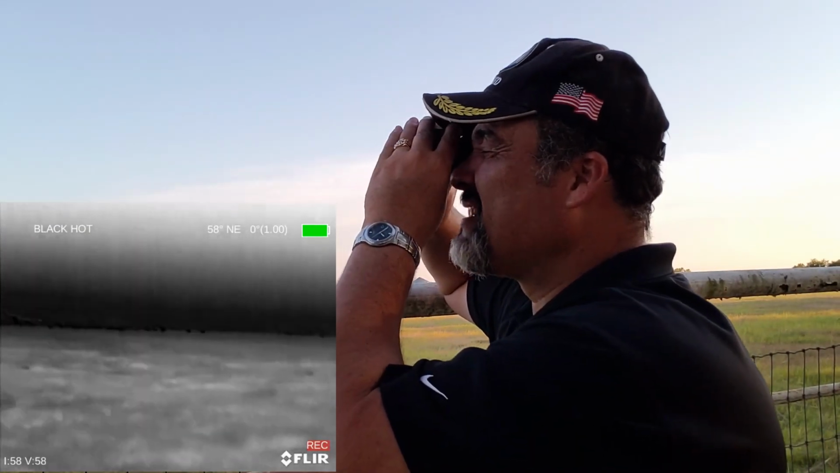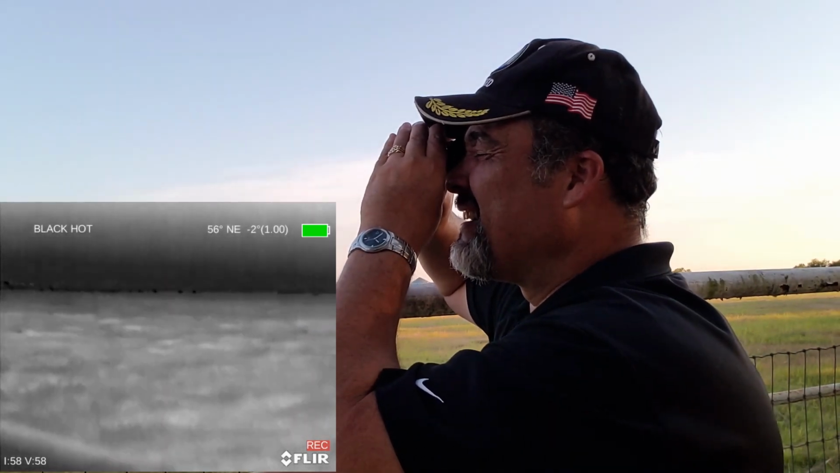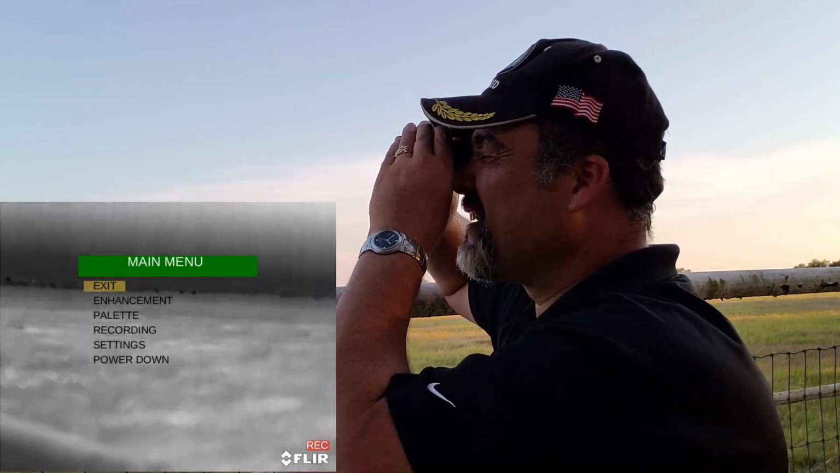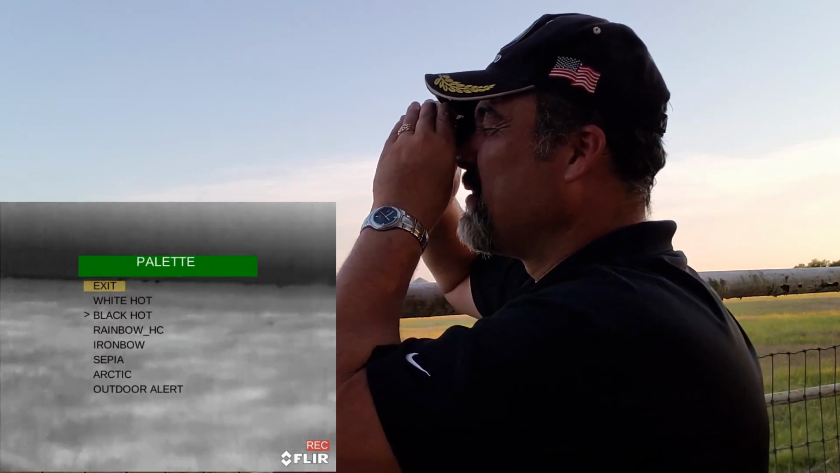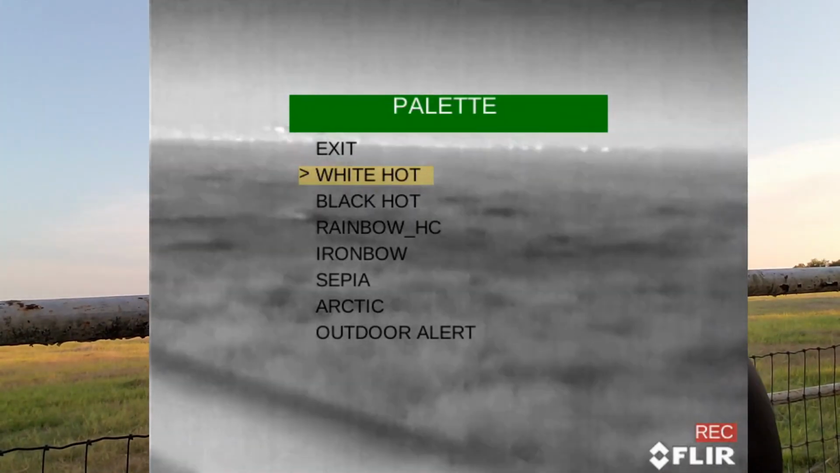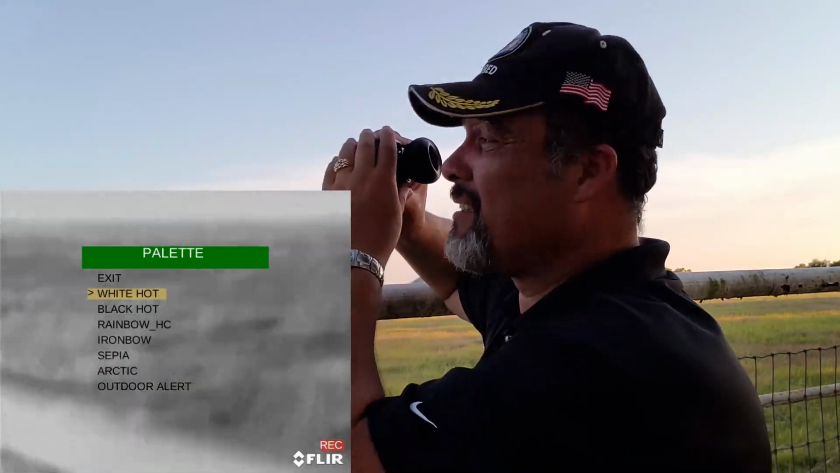All right, so let's change into the different palettes real quick for you. Come on, let me change palettes. There we go, going to the palette section. We're going to go into white hot, see what white hot looks like. You see them out there, no problem. There's a bunch of cows way out there, over 400 yards, guys. I could see them. I know there's something out there.